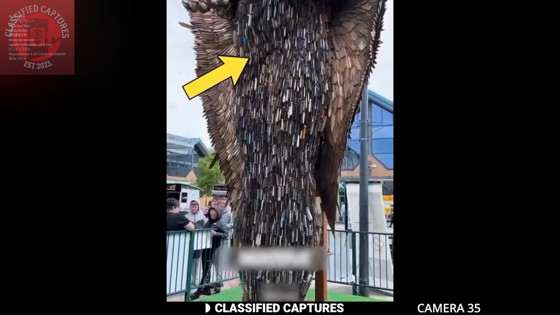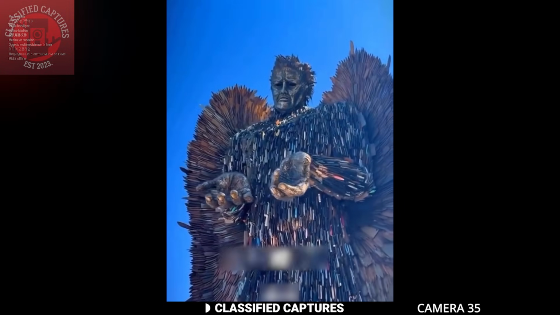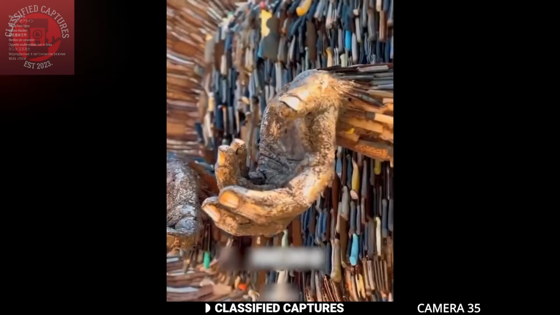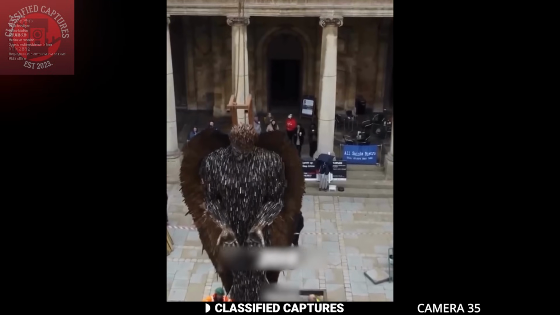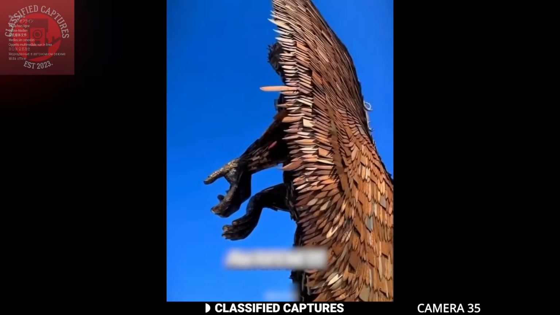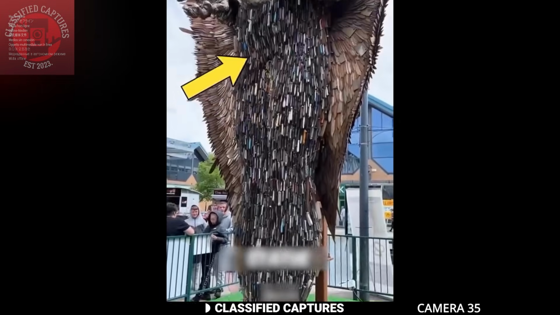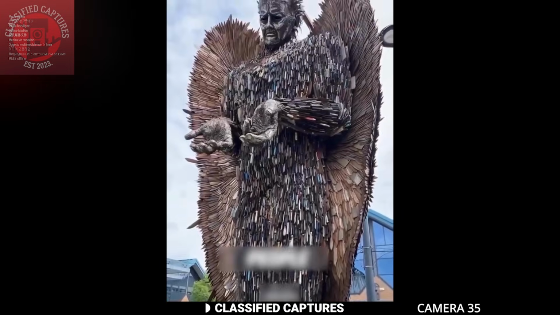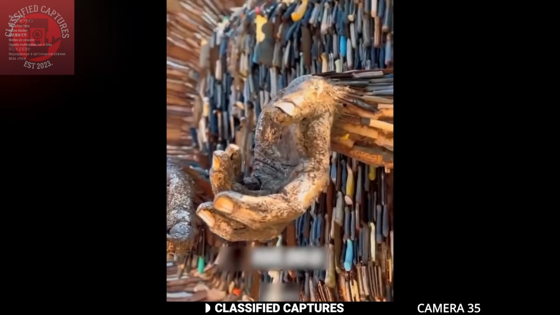You won't believe the story behind this giant statue of a man with wings. It's not just a piece of art. It's a chilling reminder of violence and its consequences. The entire statue was crafted from knives, over 100,000 of them, all retrieved from more than 40 police stations. These aren't just knives, they are weapons that have been used to murder or harm people. Actual murder weapons that were confiscated by the police.